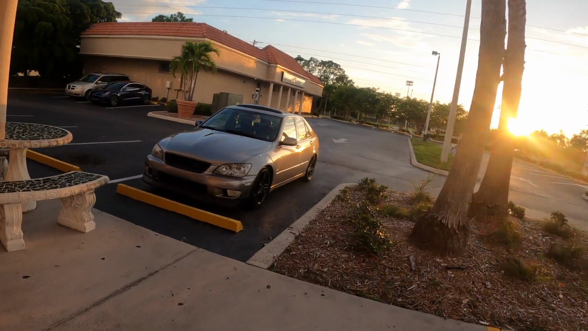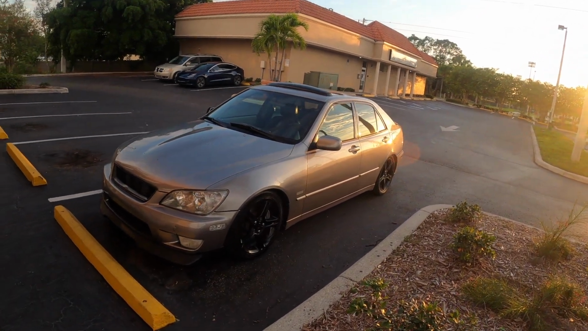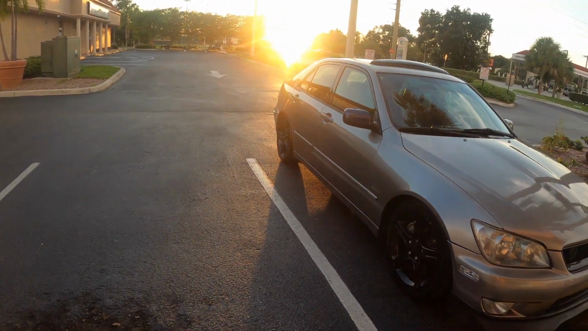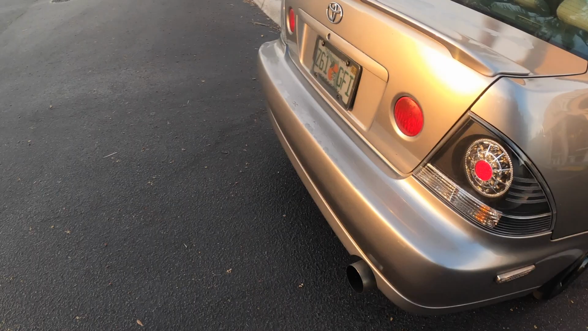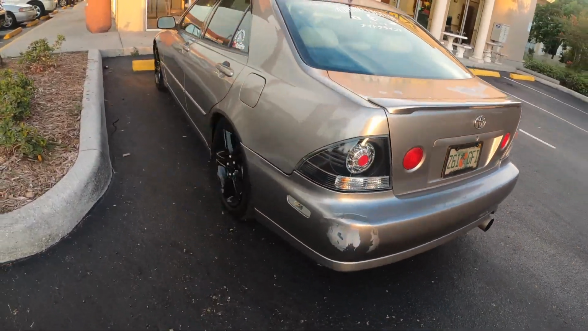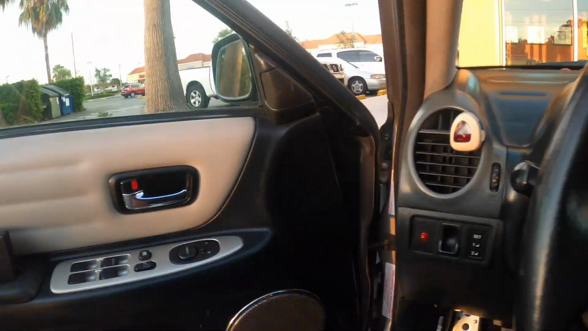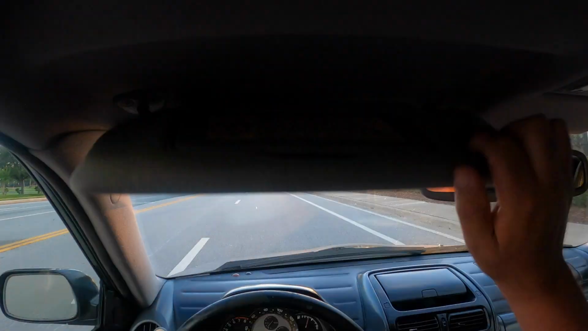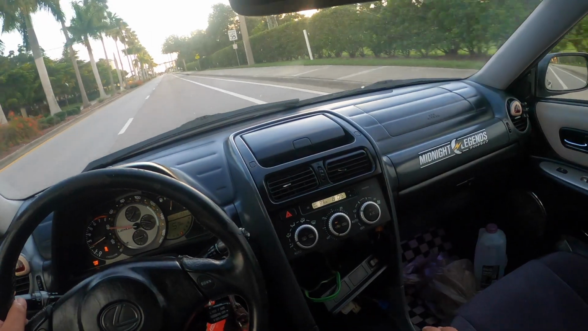Damn, look at the Lexus in that sunset. Let's just take a minute to appreciate this car. It just looks so good. I love this car so much. Just so clean. Oh God. Oh, that sun is blinding. Well, whatever.